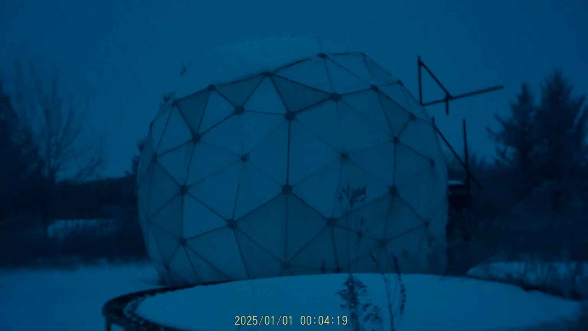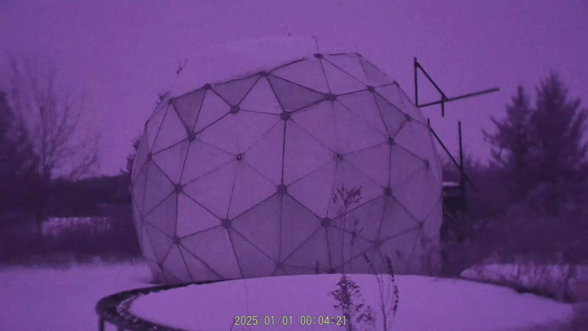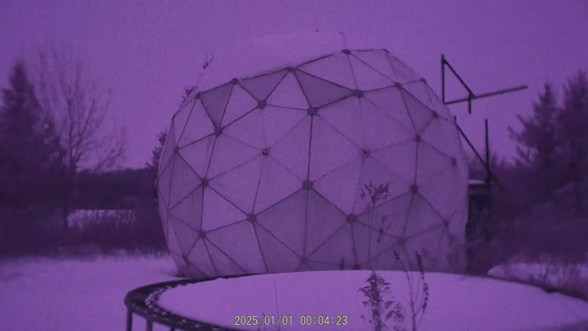The other ones just kind of look like a Photoshop filter. I don't really see any benefit to using the green mode or the white mode. I guess if that's your preference for how night vision should look, then they look okay, but the color mode I think has the most detail and kind of brings out the best scenery.